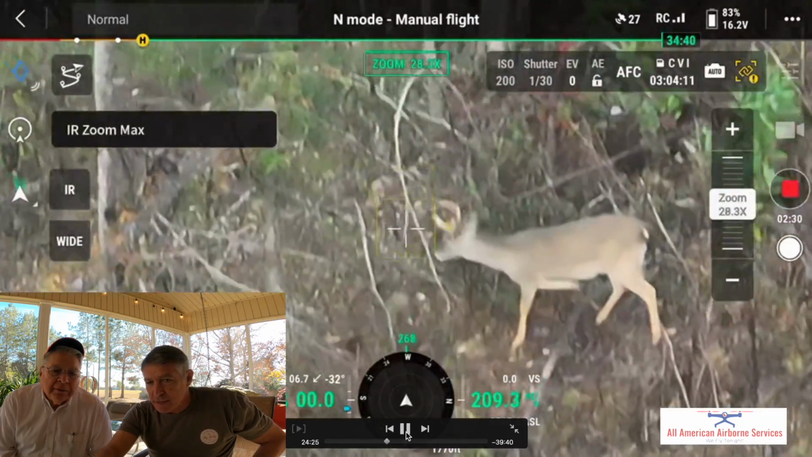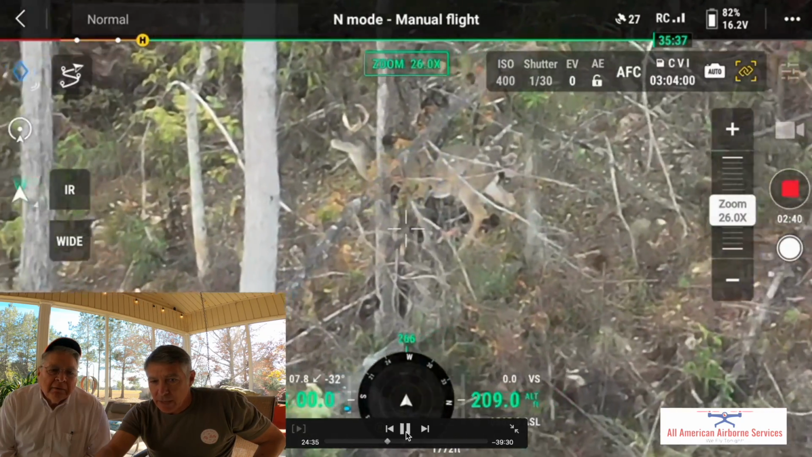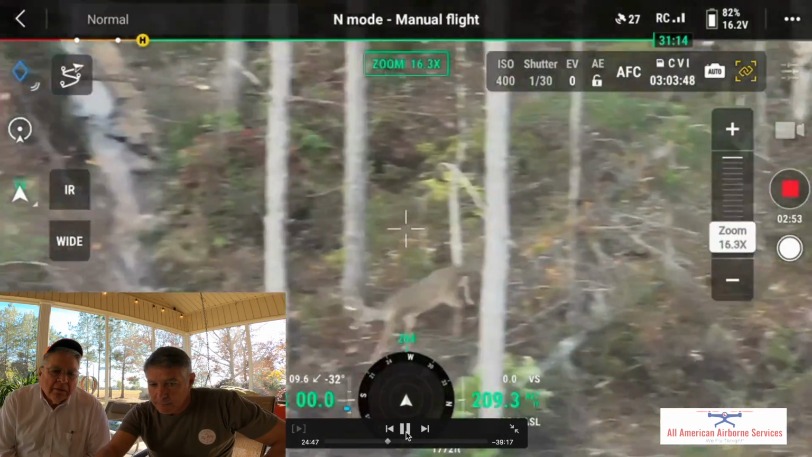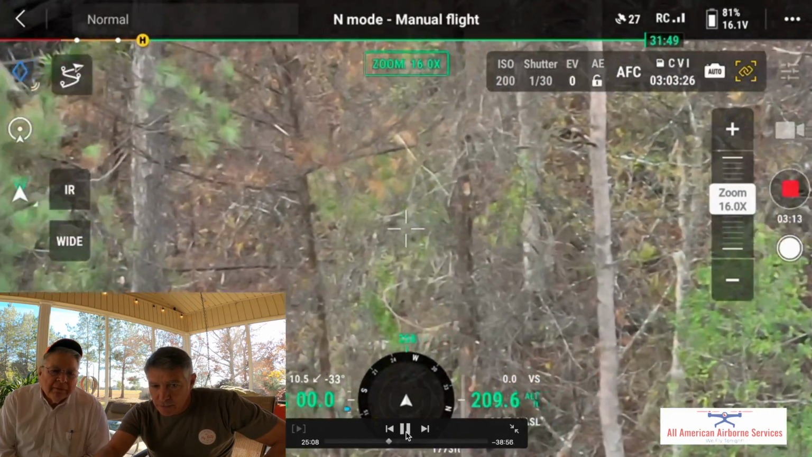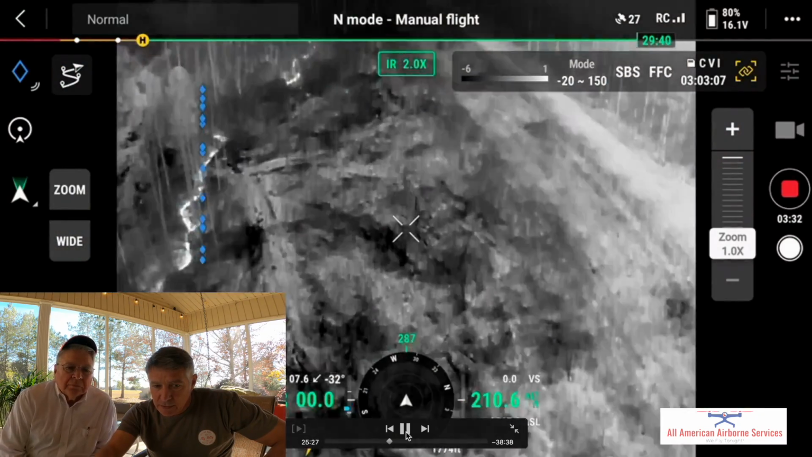So now this is the 6 point up by the high fence that we watched earlier, right? I showed you the doe that was close to him. And now he's going down here. Notice the wind direction, but he's going to go down here and cross this creek. That's the creek that comes on and goes back off the property. He crossed the creek, and he's going to come back up here, and you'll see in just a second what he does.